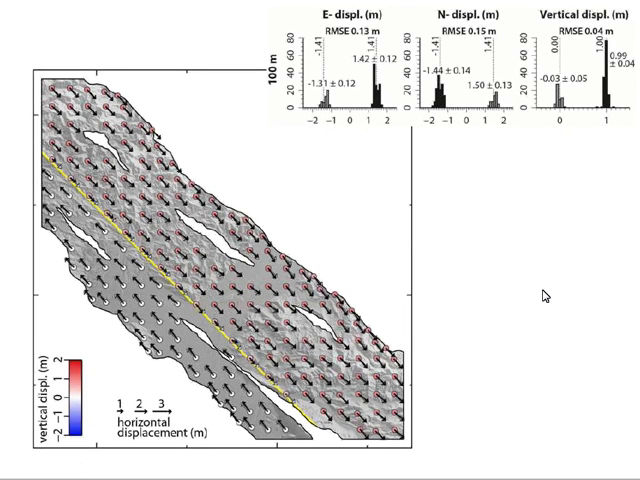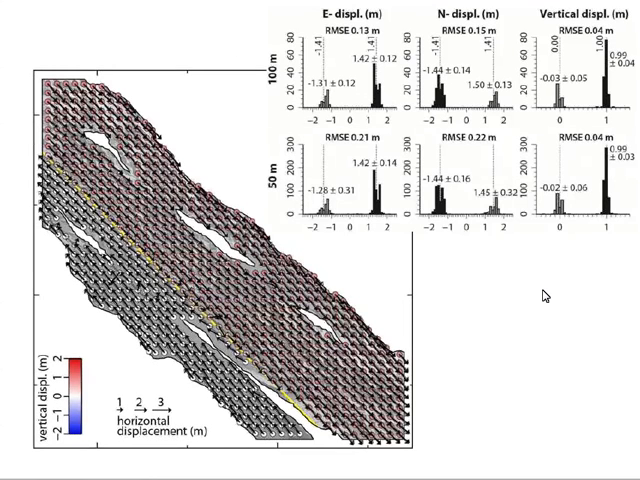What we can then do is try a smaller window size. Obviously, we want as high resolution displacements as we can get. So we make the windows 50 meters, and we see if we can do as well. You can see these histograms degrading a little bit. The errors are a little bit higher, 20 centimeters now for horizontal displacements. Still very good for vertical.